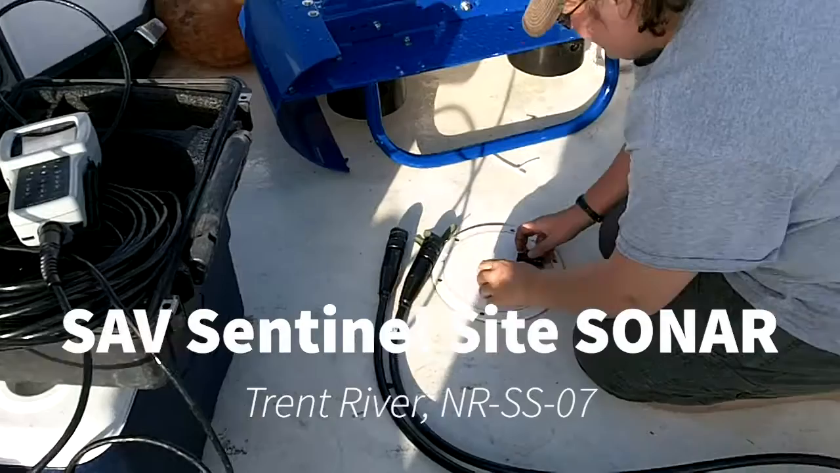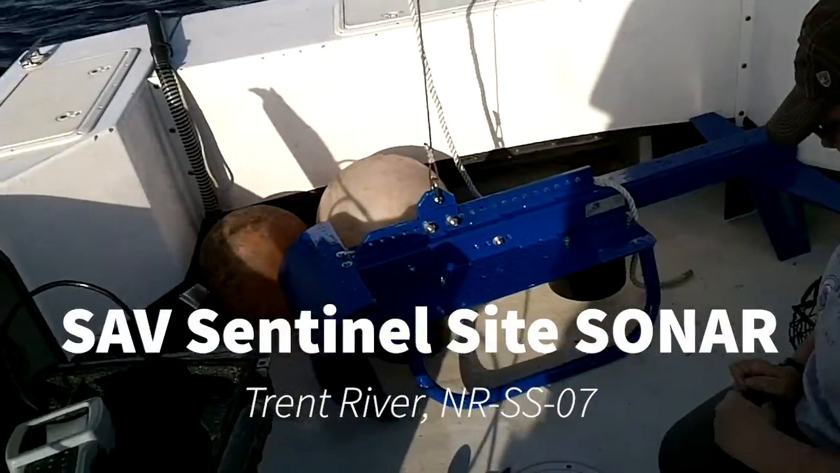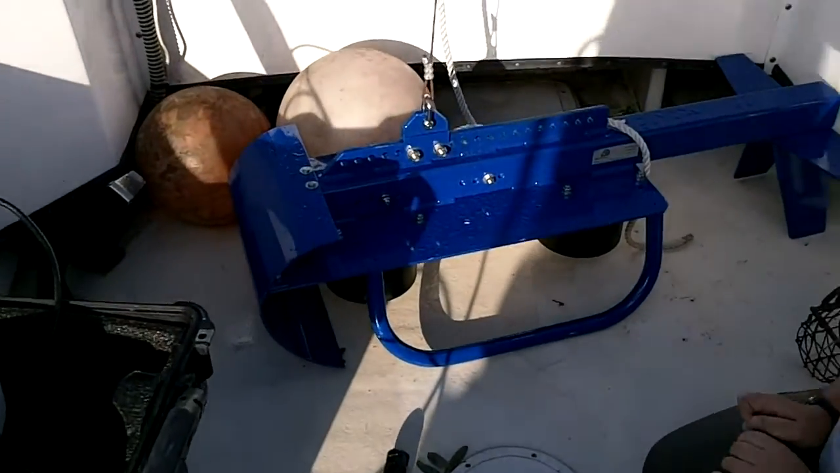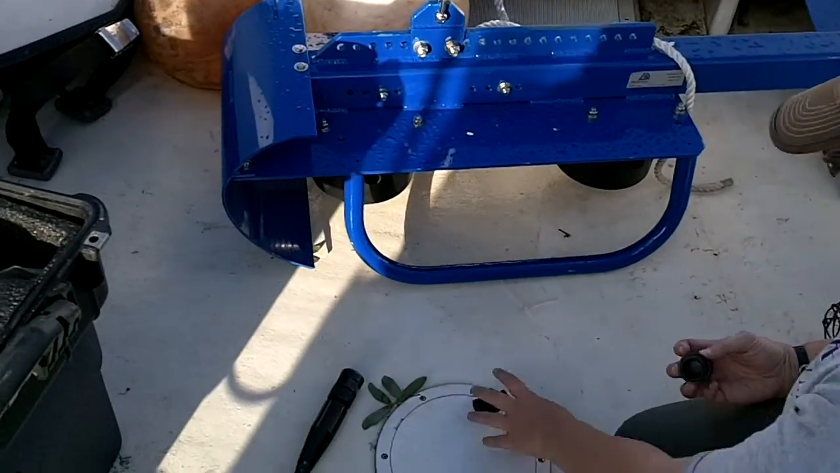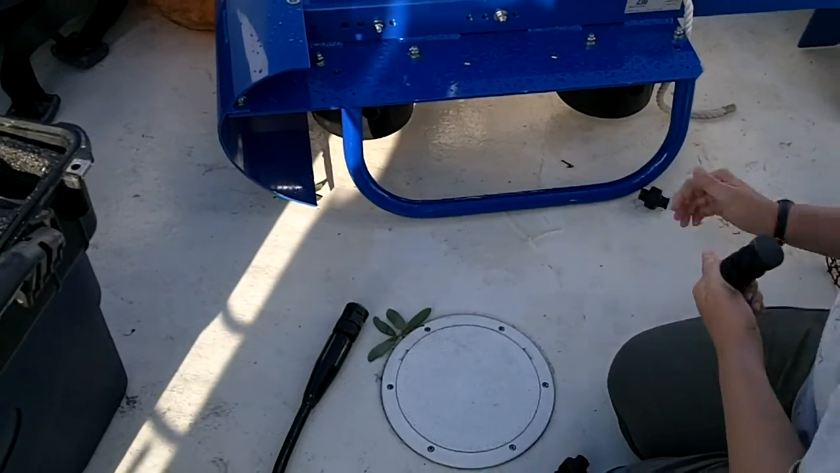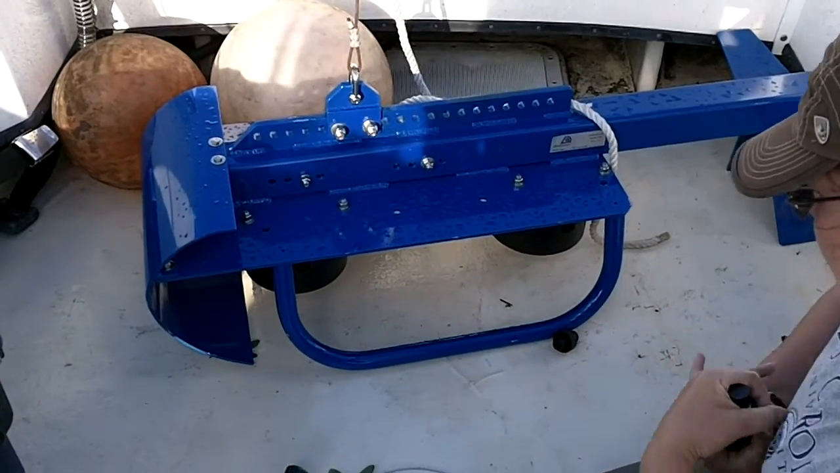Here's the lab work. Cecilia is hooking up the sonar equipment. This is a Biosonics unit, DTX echo sounder, and there are two transducers, a 400 and a 200 kilohertz transducer on that biofin.